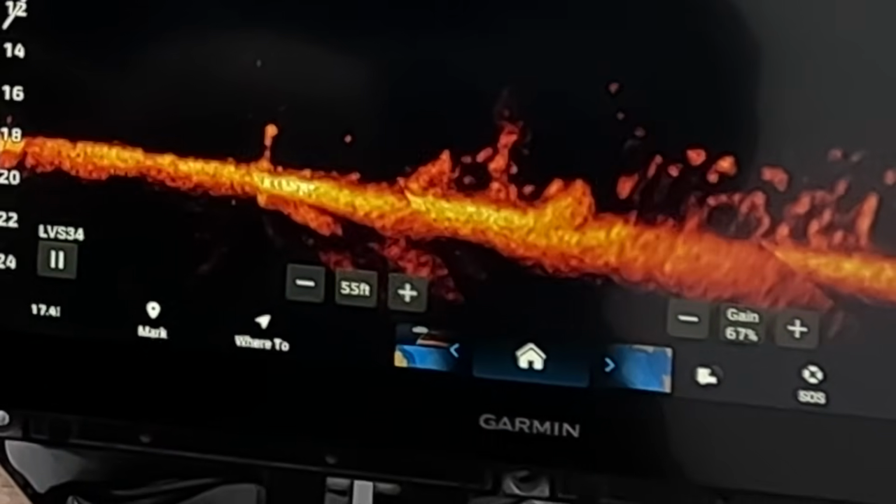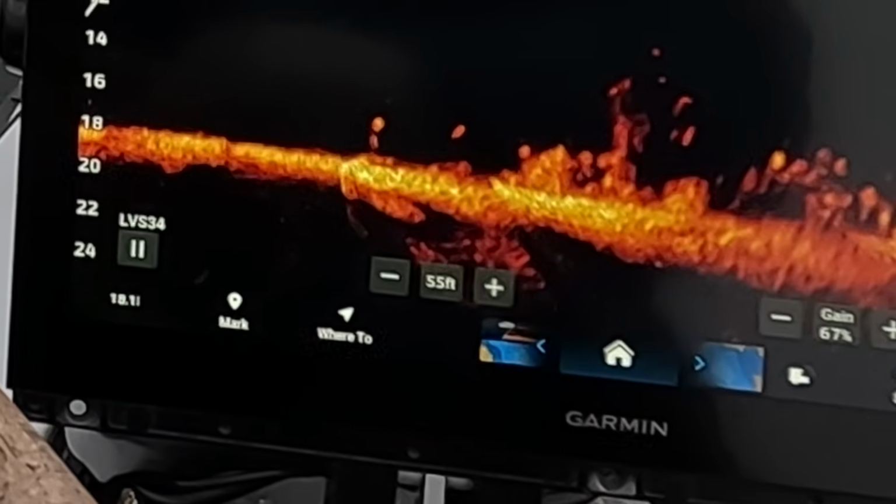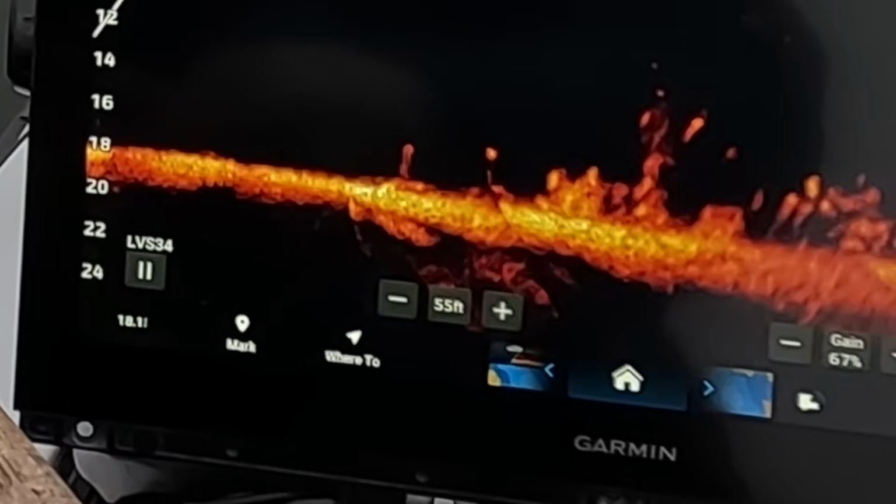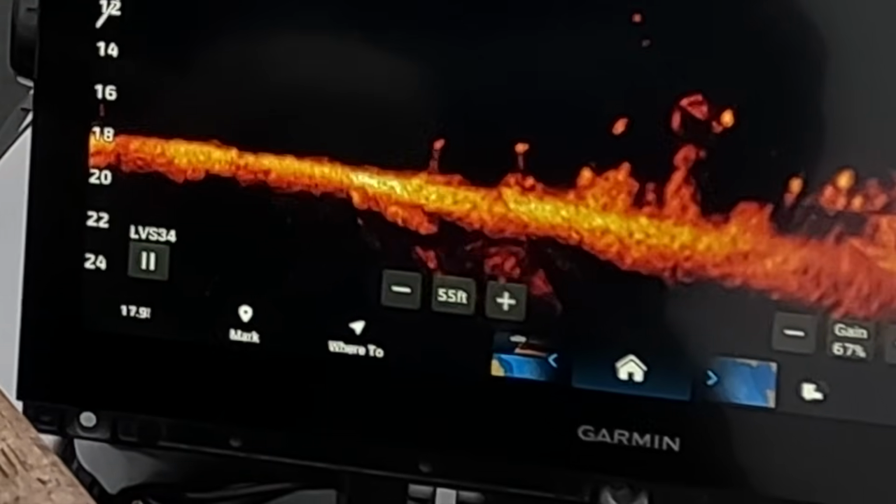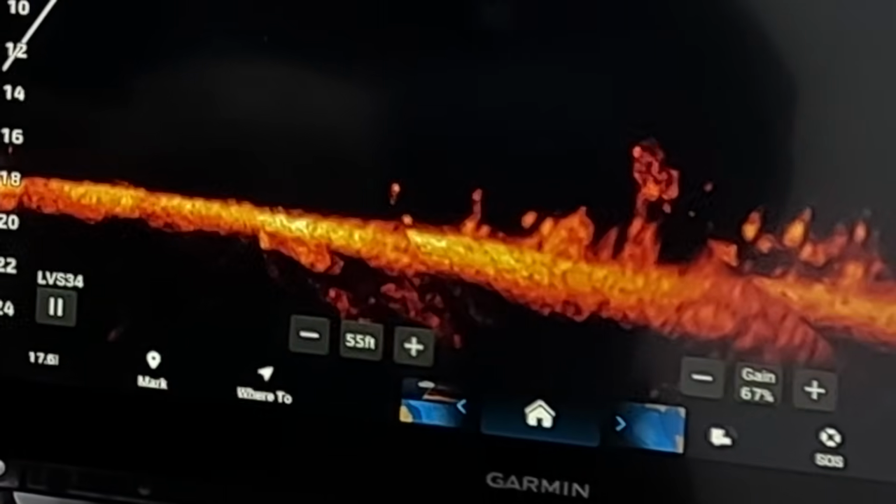Here comes one right here. Come on, buddy. Got one coming up from the bottom now. I'm watching that one coming up. Oh, he just got spooked, so we're going to drop right down here. Always do a second drop.